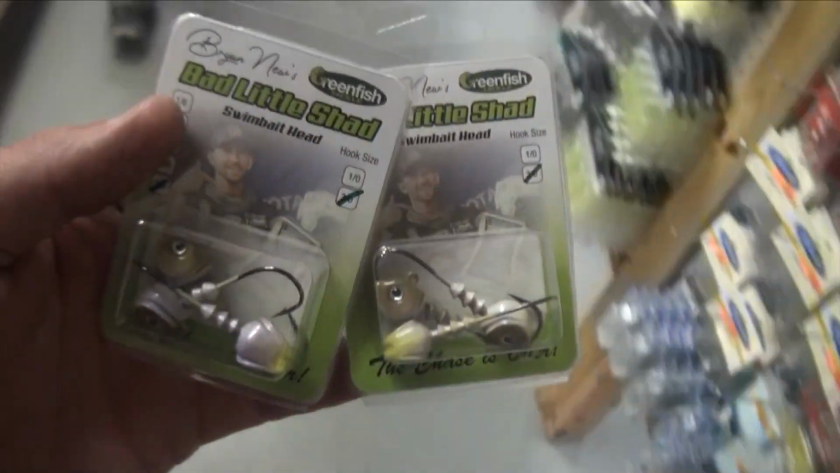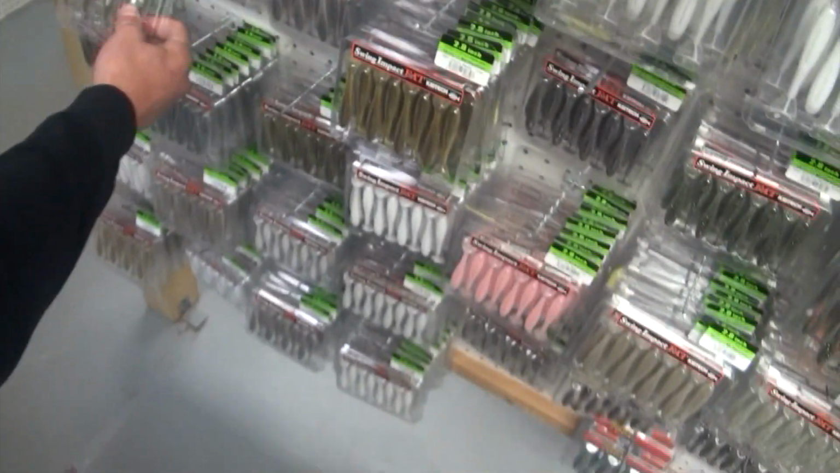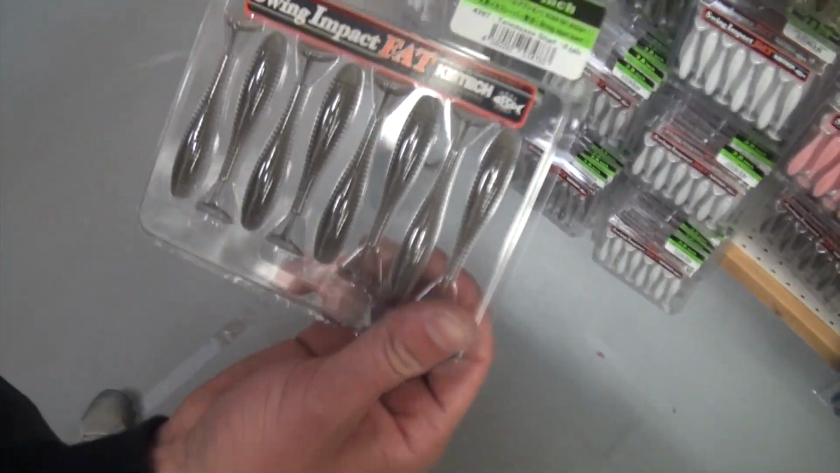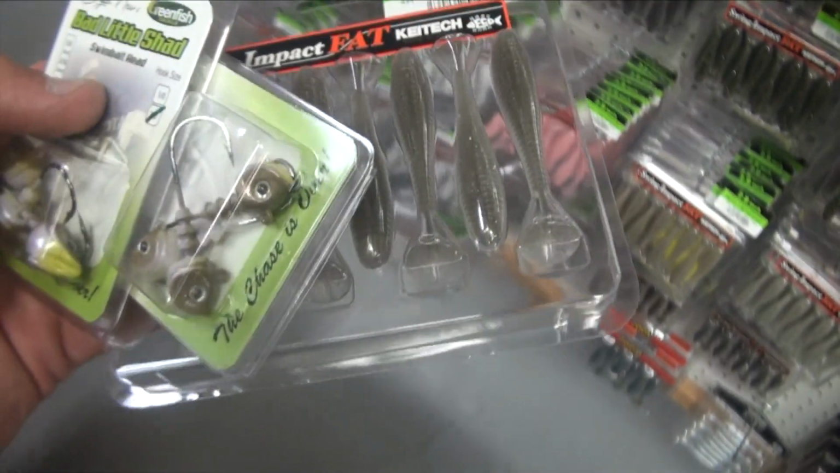You just grinding the bottom of these? Grinding the bottom, yes. Okay. What's your trailer? Tennessee shad, 2.8 inch high tech. Okay. Cool. I'll tie one of those on and look forward to hitting Lake Lanier in the morning. Oh yeah, gonna be a good time.